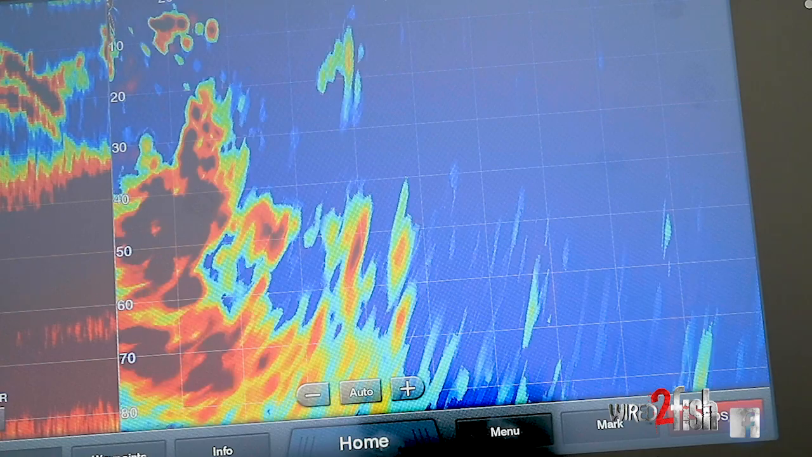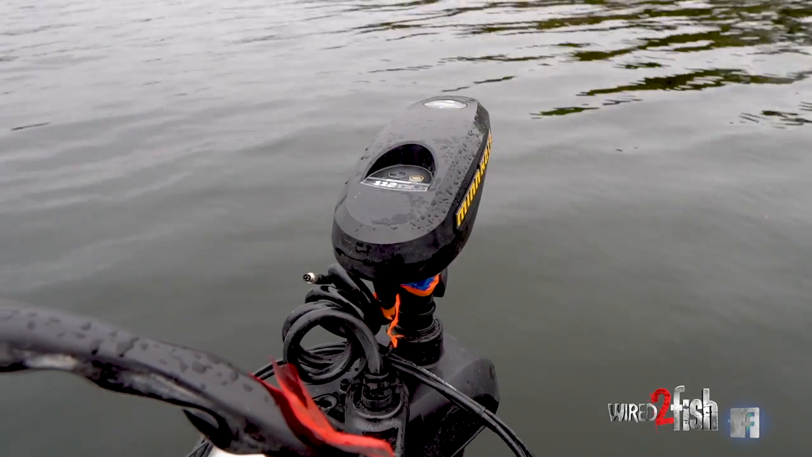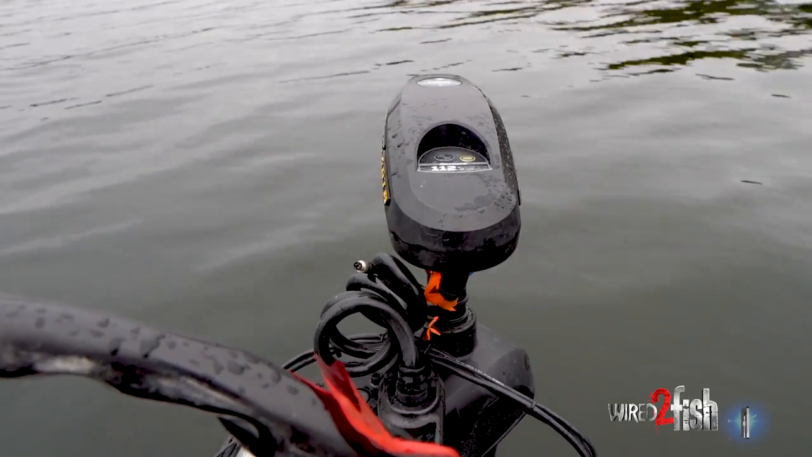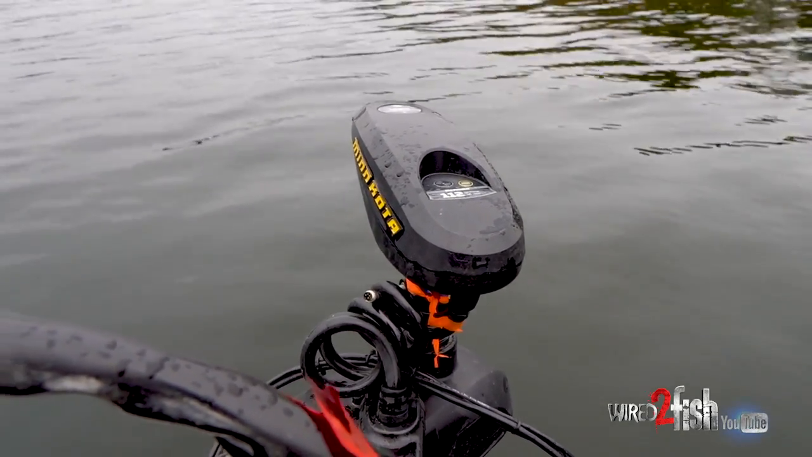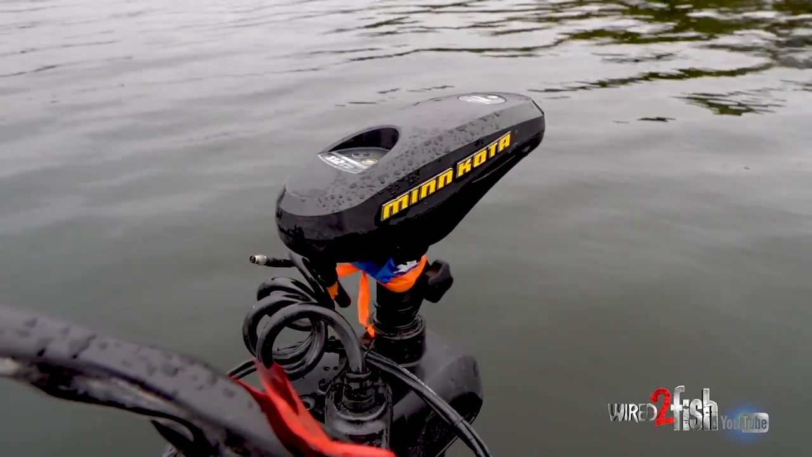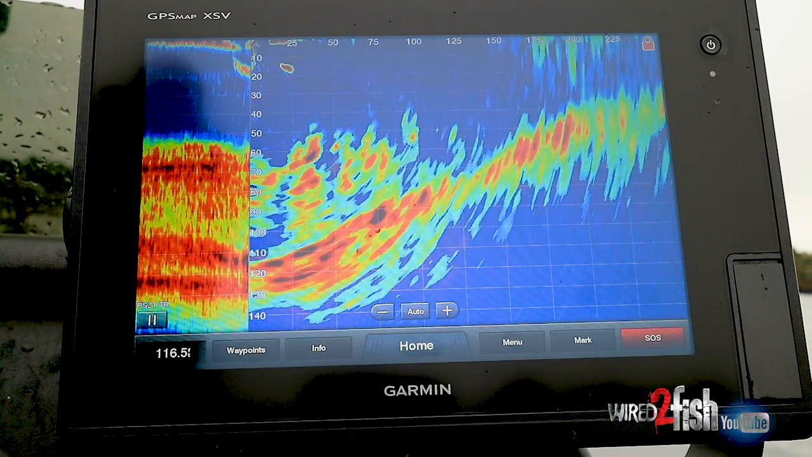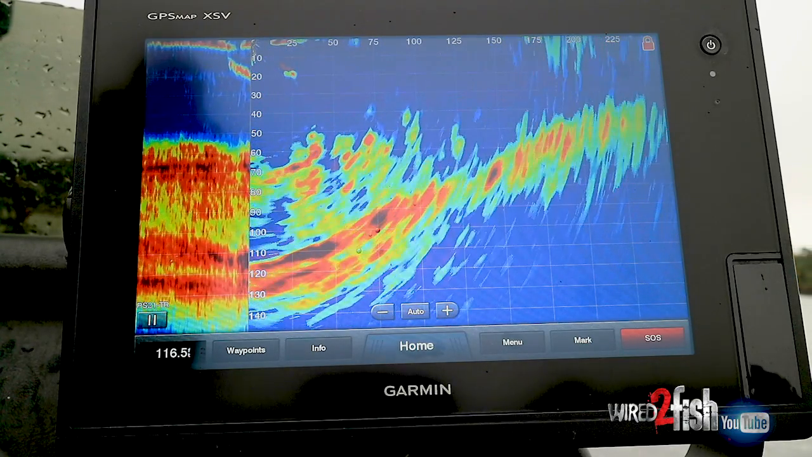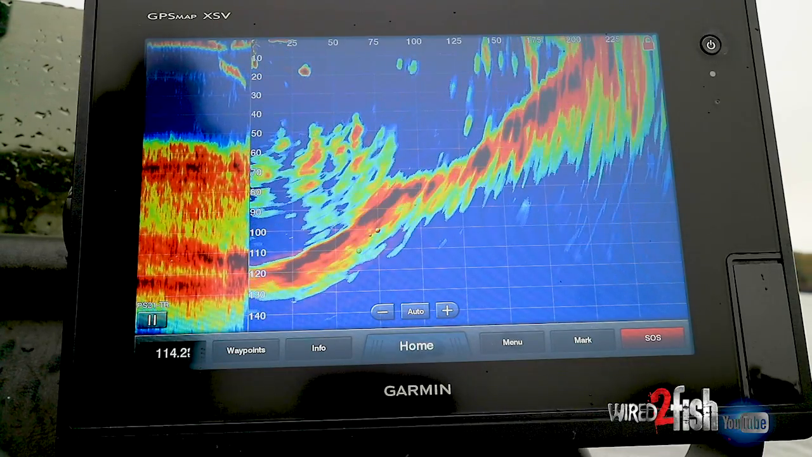But that's not the only way that I use it that's helped me catch fish. In the grass, when you're going down a grass line with the Panoptix, you know exactly where the grass ends. So it's real easy to keep your bait on the edge or see clumps. And then the other thing, just the bottom contours. If you pull up on a point and you scan, you can see exactly where it slopes off or where it drops off. Ledges, same way.